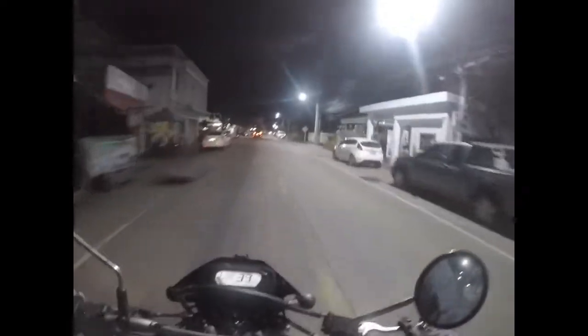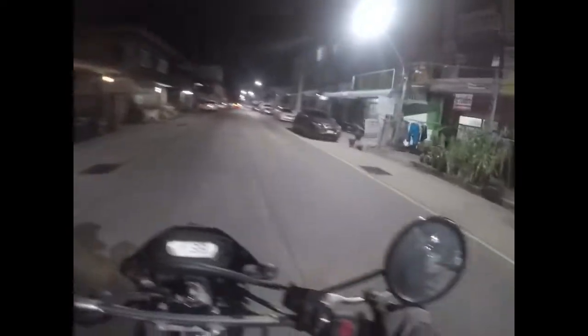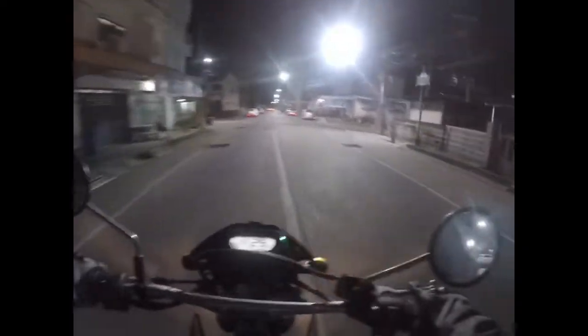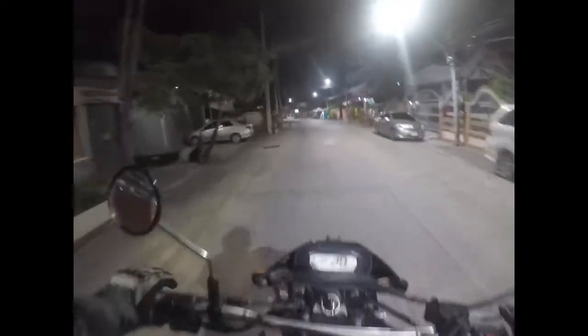Let's see. There's a whole system of side roads and alleyways. So you gotta find a main road here. This looks like I can get through here. I may have been over here before in a car. Okay, yeah, I know where I'm at now.